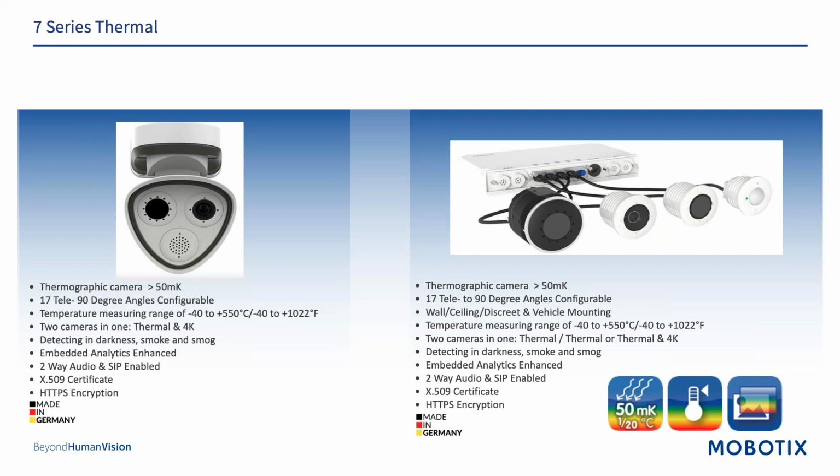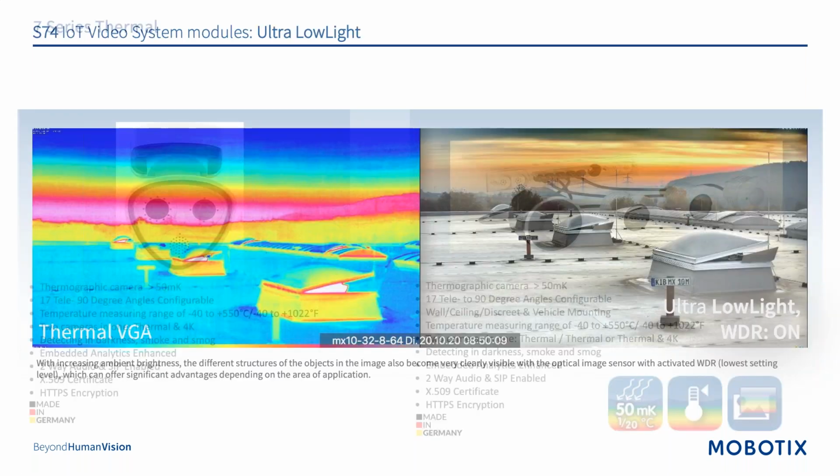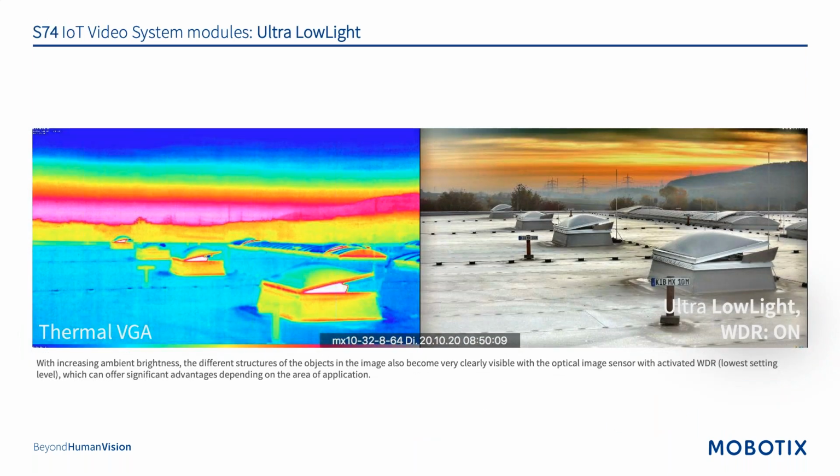It's very, very powerful. And not going to spend a lot of time on this, but I did want to show you what the ultra low light in our 7 series, beside our thermal VGA in the 7 series, looks like. This is at dusk, very low lux conditions, and you see the brilliance of color over here with the ultra low light, but you can really see the definition in detail with the VGA as opposed to SIF.